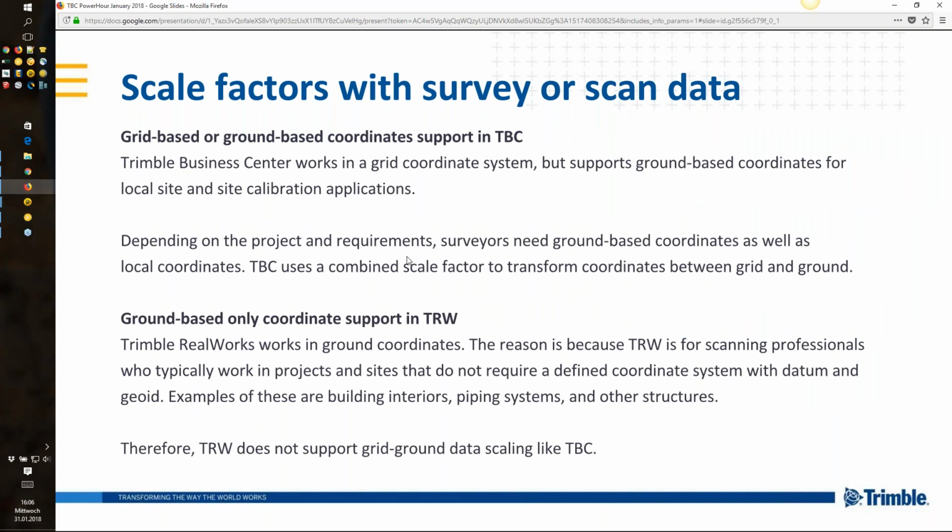Grid-based or ground-based coordinates are supported in TBC, so TBC can handle this. That means grid and ground coordinates can be handled by TBC. Depending on the project or requirement, surveyors need ground-based coordinates as well as local coordinates. So TBC uses a combined scale factor to transfer coordinates between grid and ground. That's also important, and in my demonstration in TBC, I will show you where to find this combined